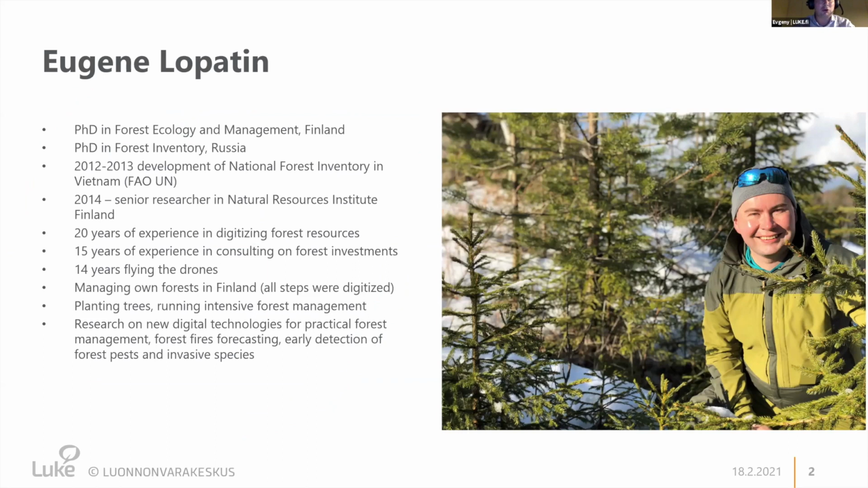We also use drones for forest fire forecasting. We also use drones for early detection of pests and diseases. Nowadays, bark beetle is a huge issue. But today I would like to talk more about practical and technical applications.